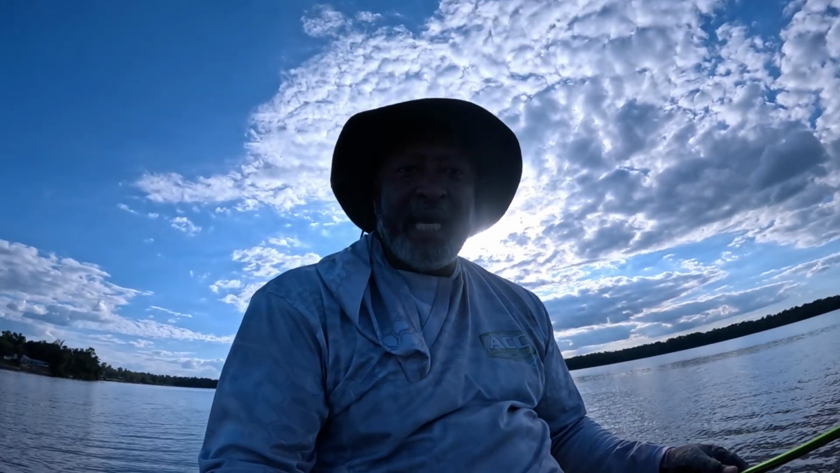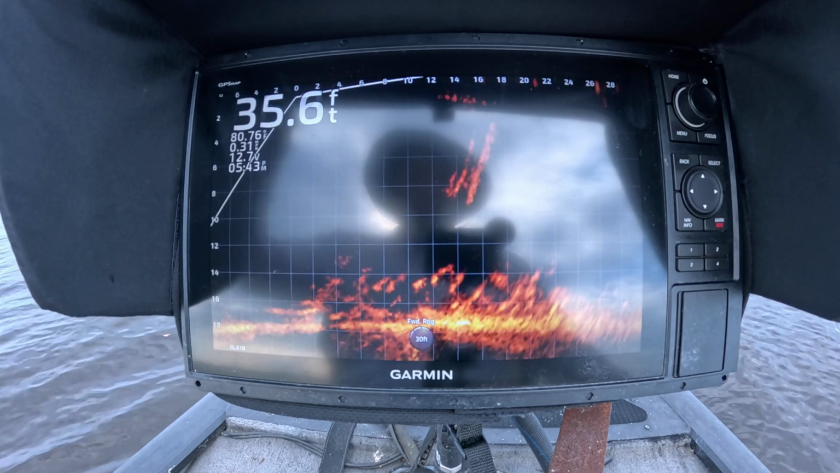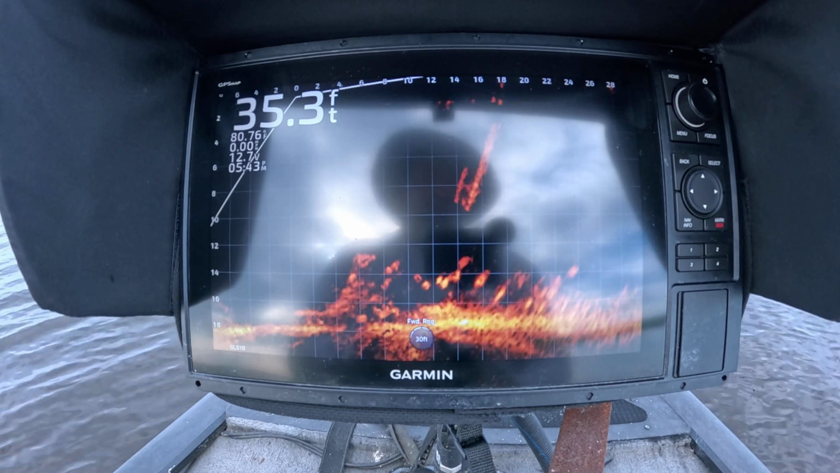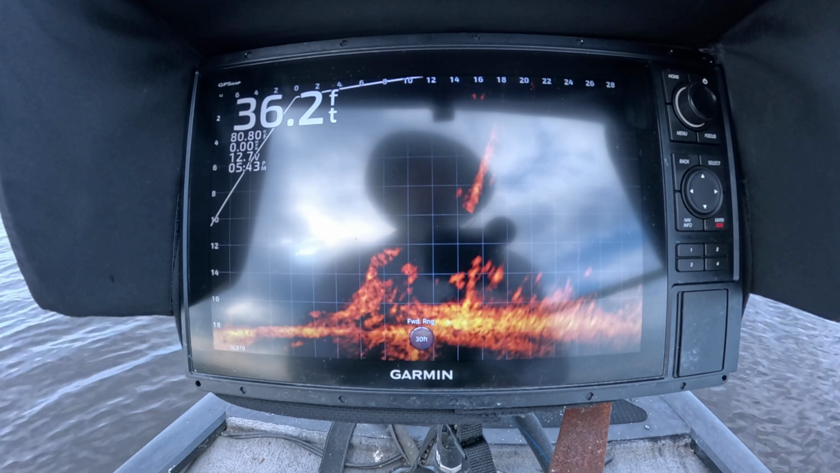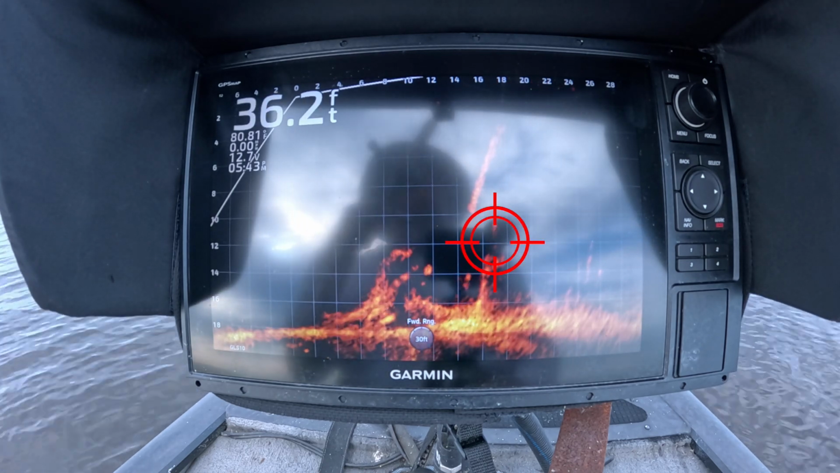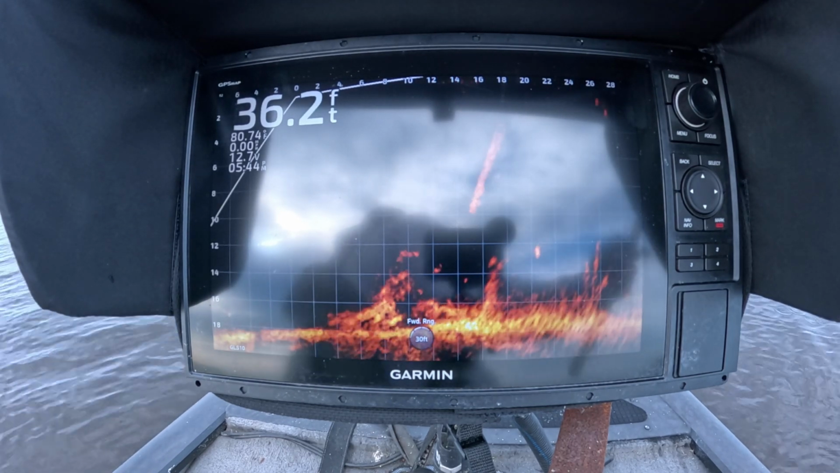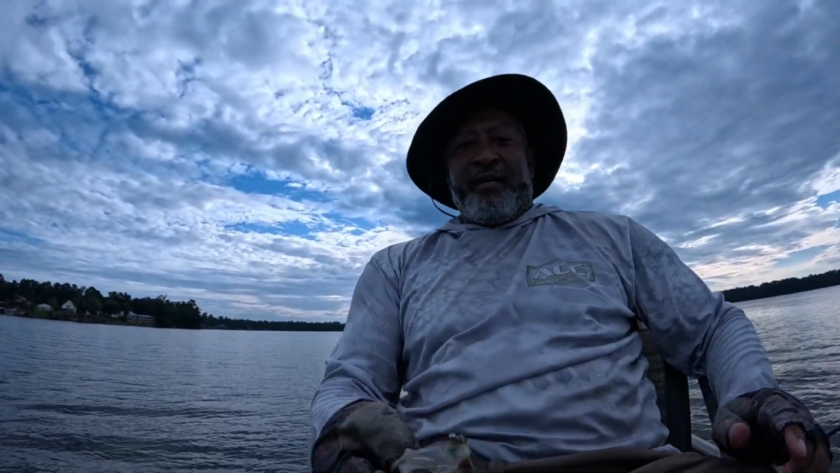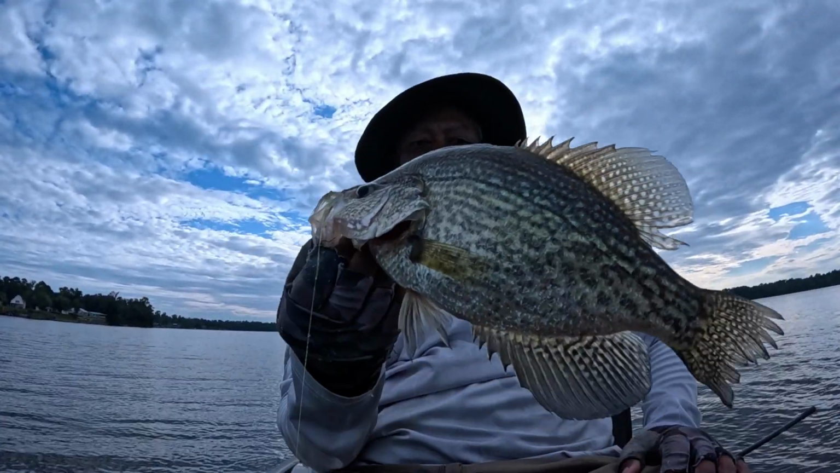Alrighty, let's get back in the game. Alrighty, guys. Sorry I didn't get you a good view of bringing that one in, but look at there. Big old 2-pound crappie. Hook Legend style, baby. Get on down here. You can get them.